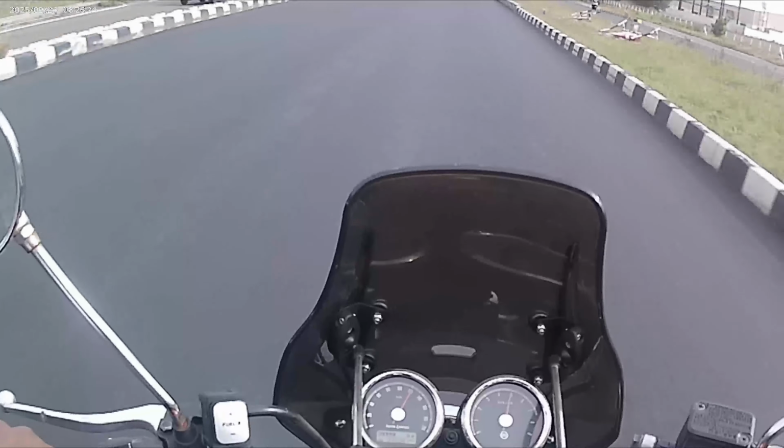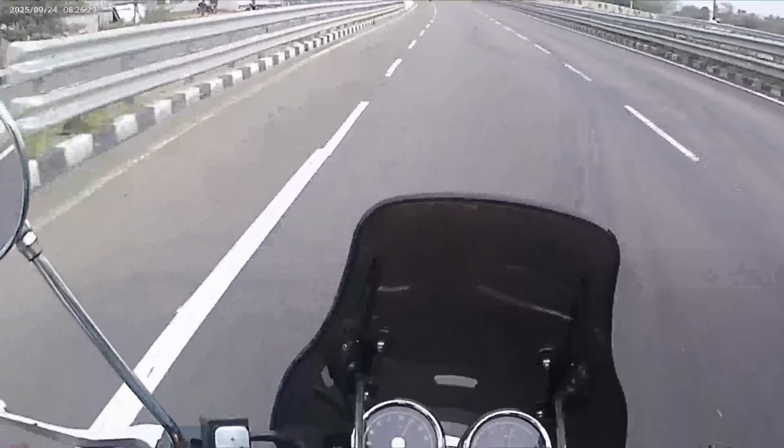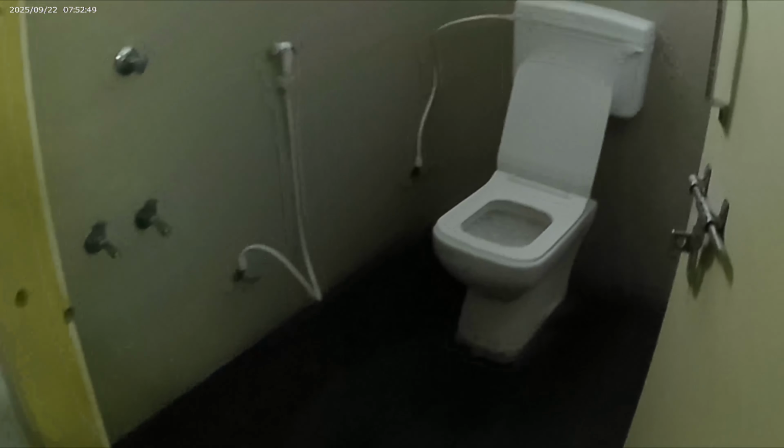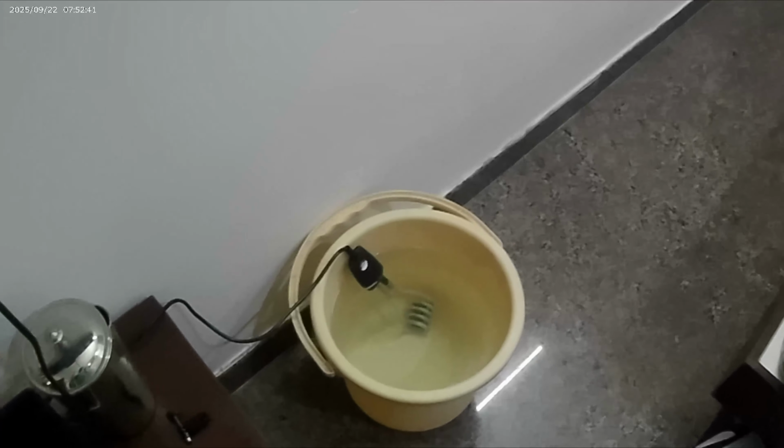You know how riders usually prep for a ride? They check the tire pressure, fuel, helmet, gloves. But me, I'm standing in the bathroom staring at the tap that refuses to give me water. So, what do I do? Big brain moment. I grab a bucket, pour in whatever water I have, dunk a heating rod in it, and just wait. I'm literally watching a bucket of water like it's a Netflix series.